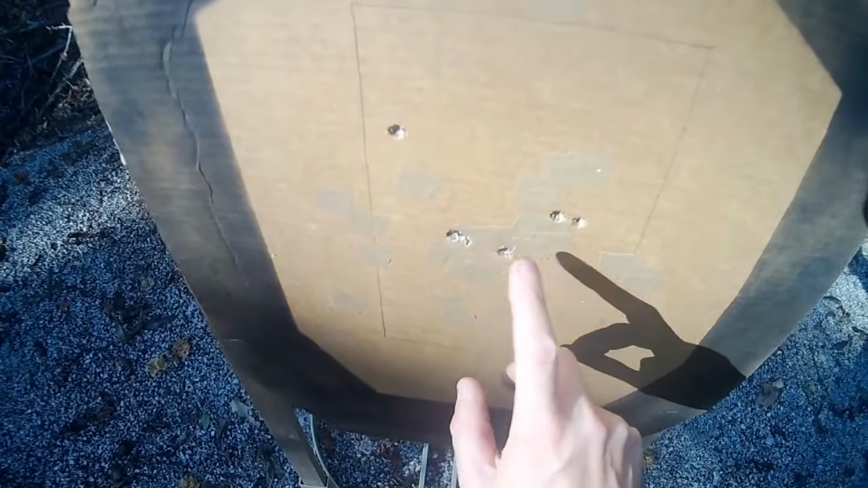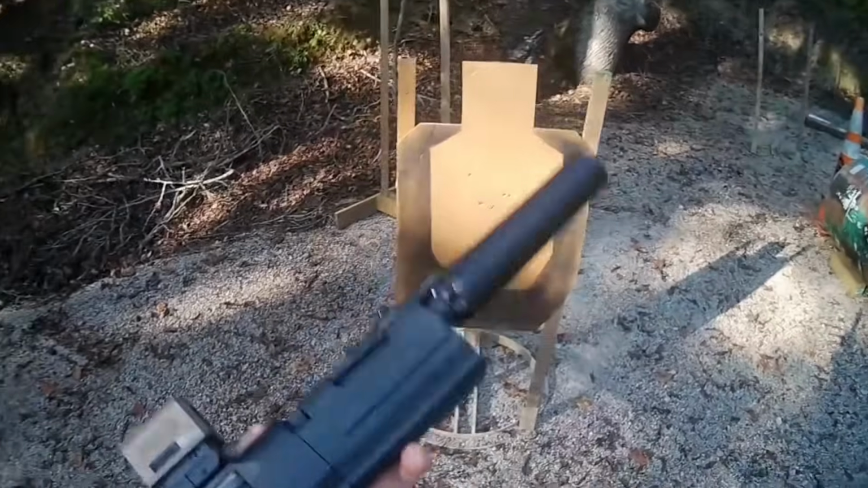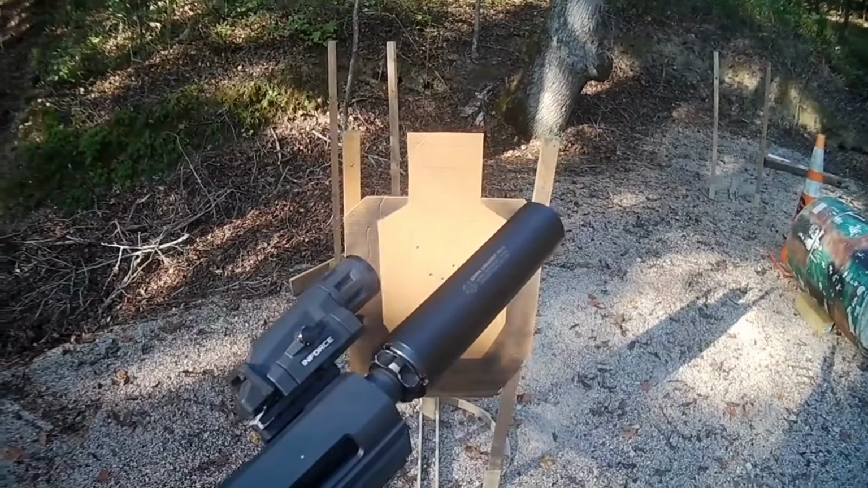One, two, three, four, 5, and 6. And the shot timer did not pick it up because suppressors with the right ammo are pretty awesome.